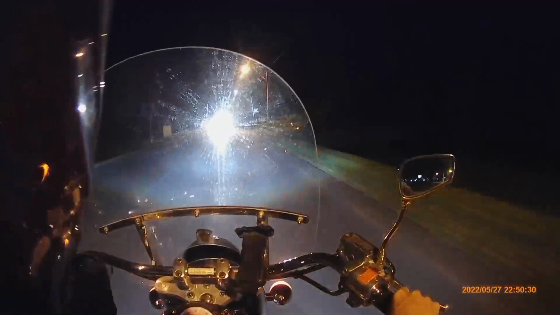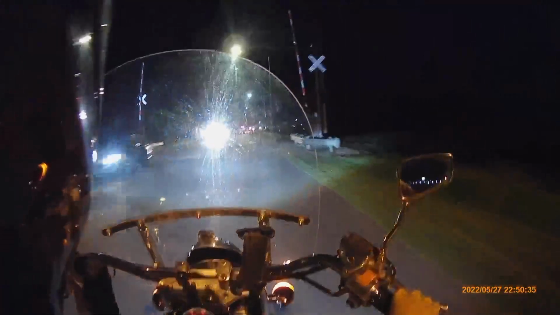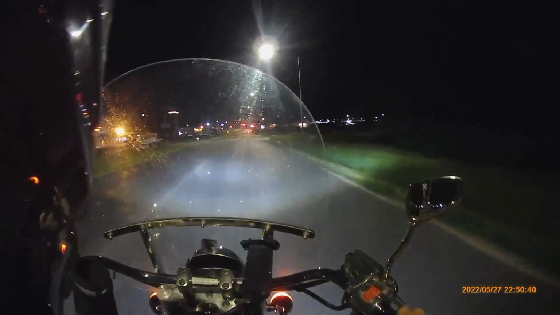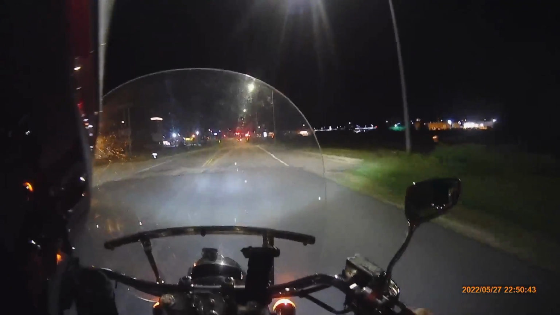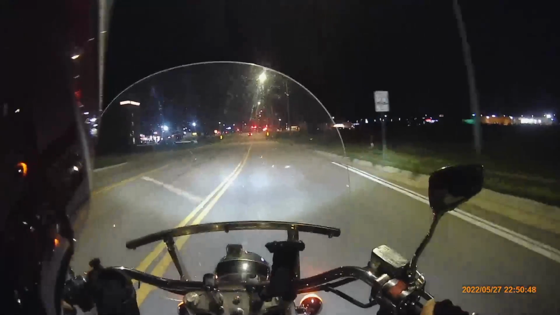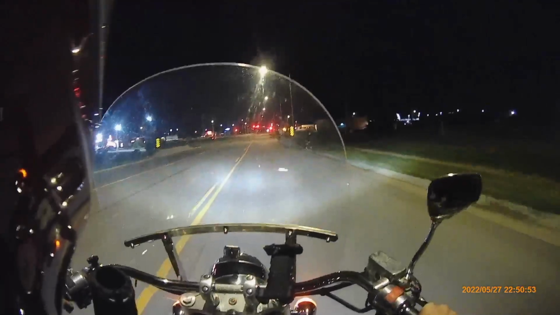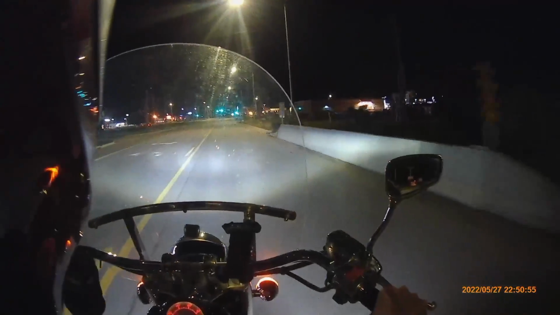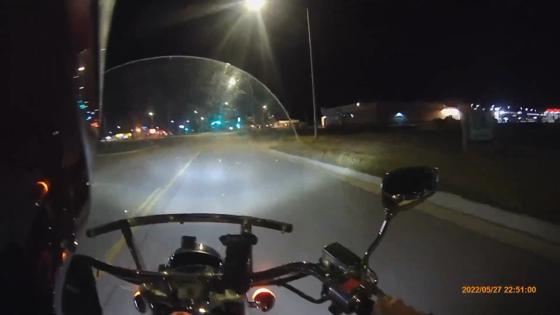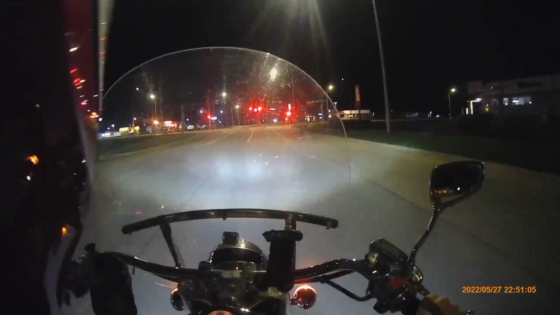It drowns out the windshield, you can't see anything. You can see cars and you can see bright lights just fine, but you cannot see a dim little LED headlight on a bicycle, especially if you're not expecting it to be coming at you in the wrong lane, the wrong direction. If I wouldn't have seen him last minute and swerved, oh man, it would have been bad.